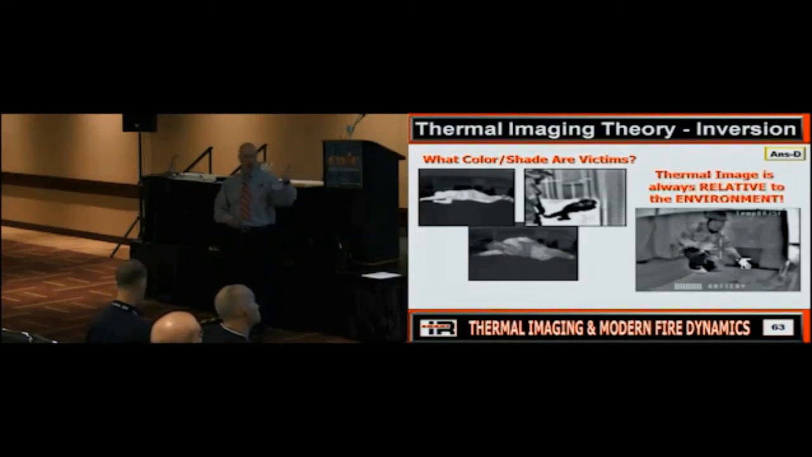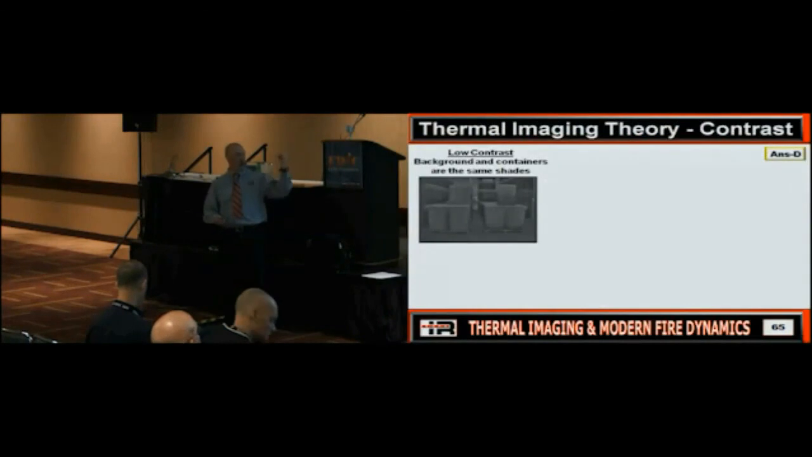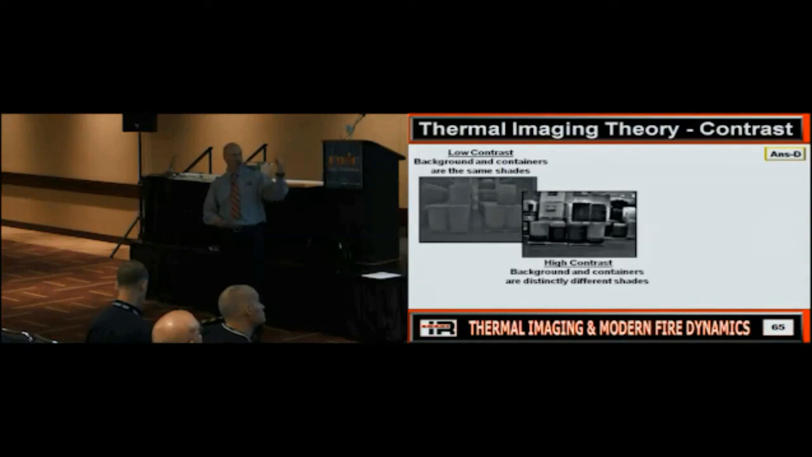Okay? Because I've heard people go in saying, hey, it's a victim. You know, hey, look for this, or hey, look for that. Contrast. Not good contrast, right? Things are kind of blending together. Good contrast. Hey, I can see product levels in those drums. Why can I see it here and not see it here?